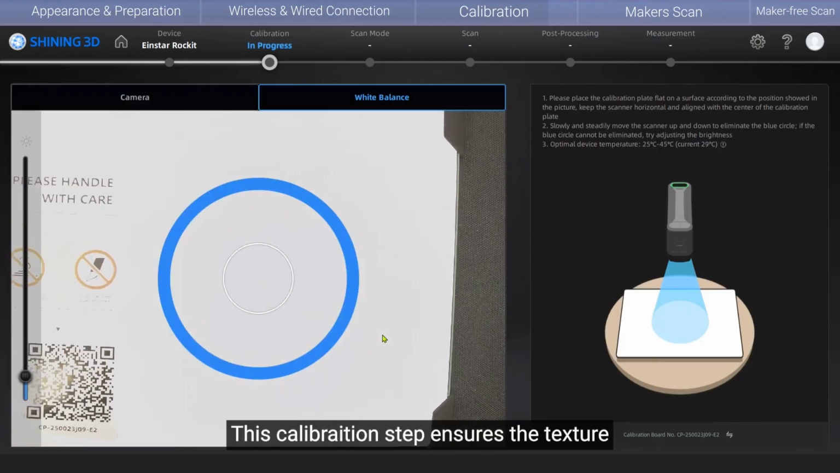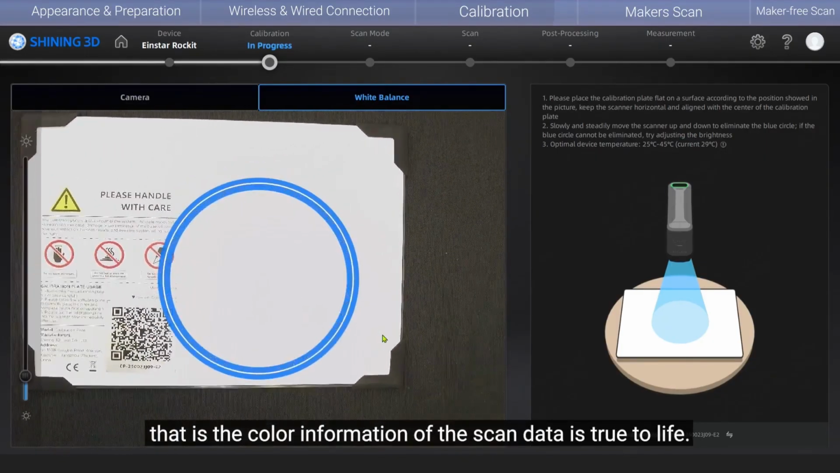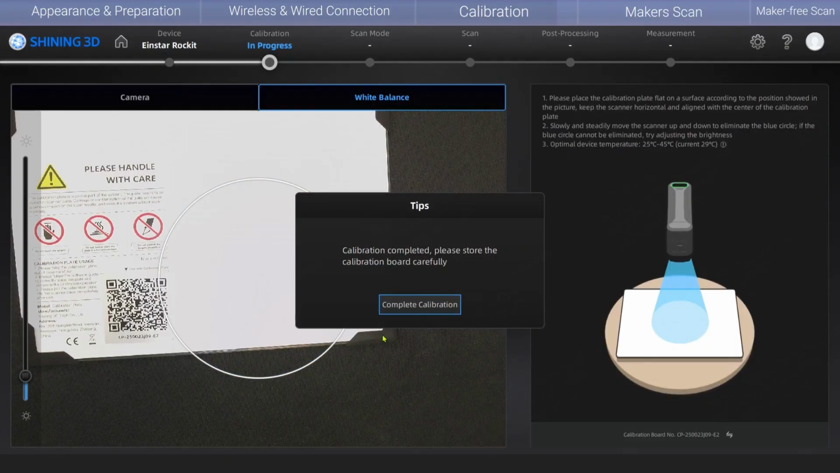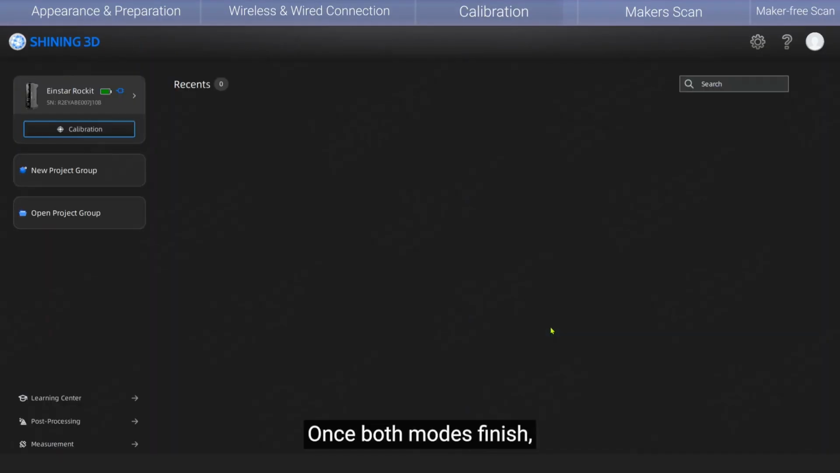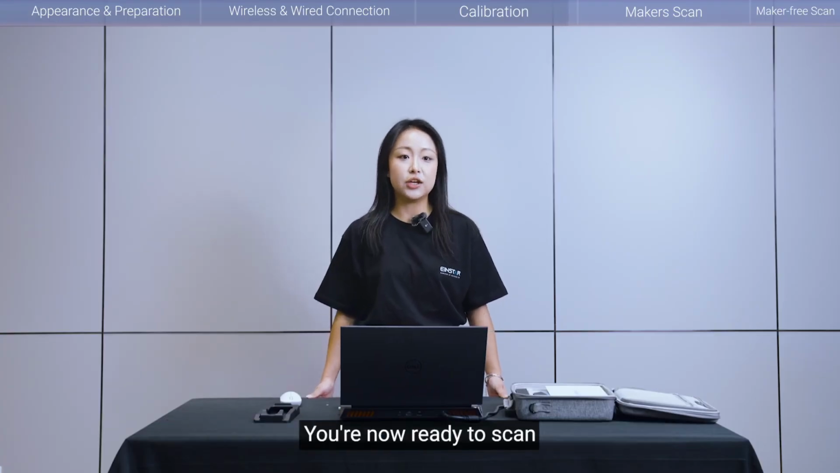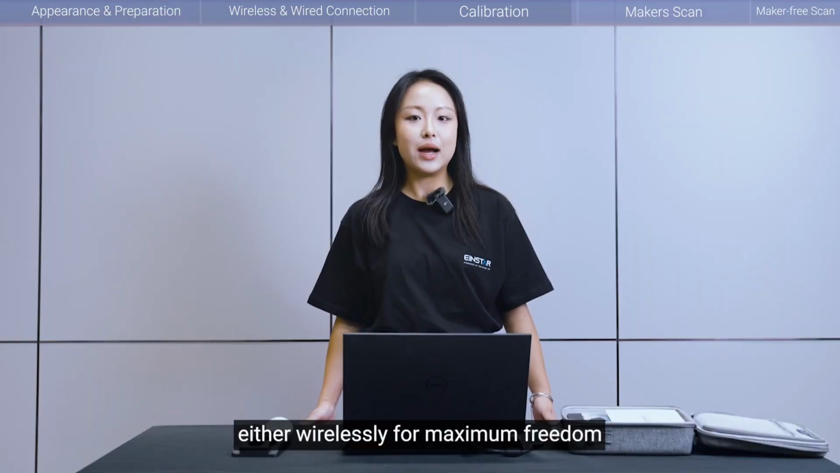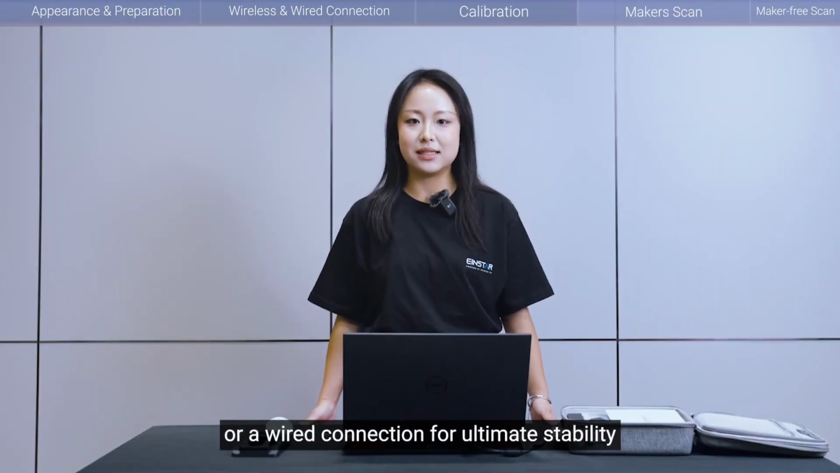This calibration step ensures the texture, that is, the color information of the scan data, is true to life. Hold steady until the progress bar completes. Once both modules finish, the system updates the latest calibration timestamp. You're now ready to scan, either wirelessly for maximum freedom or wired connection for ultimate stability.